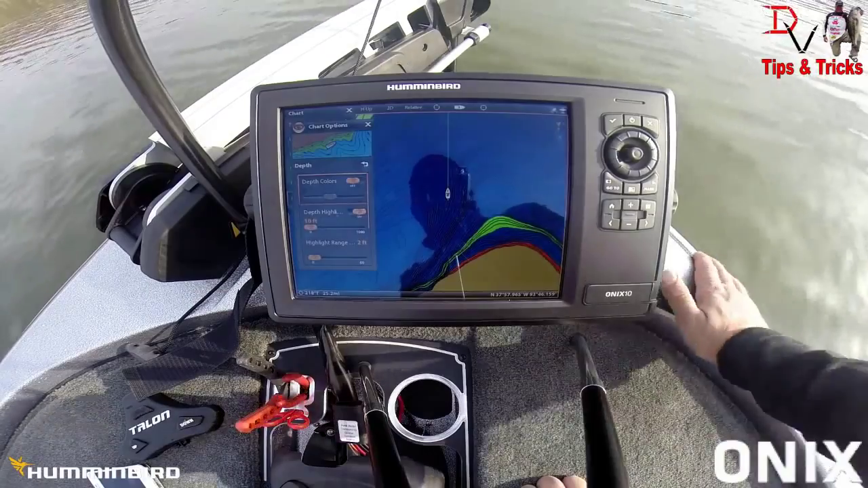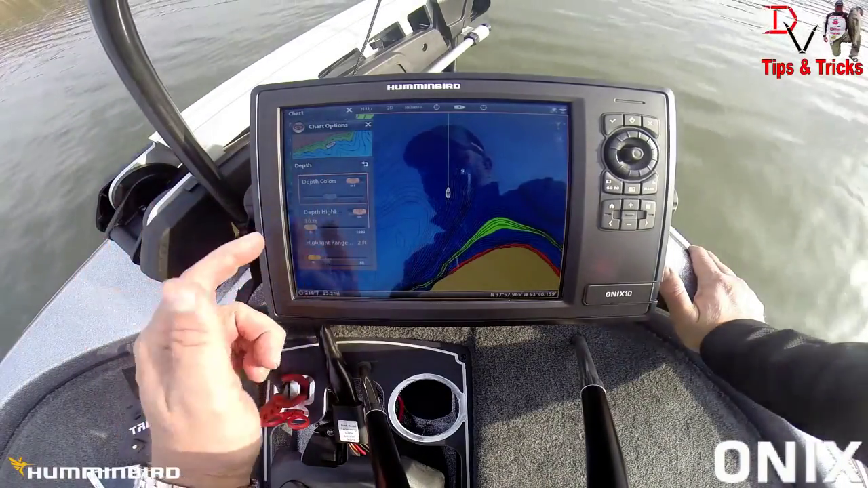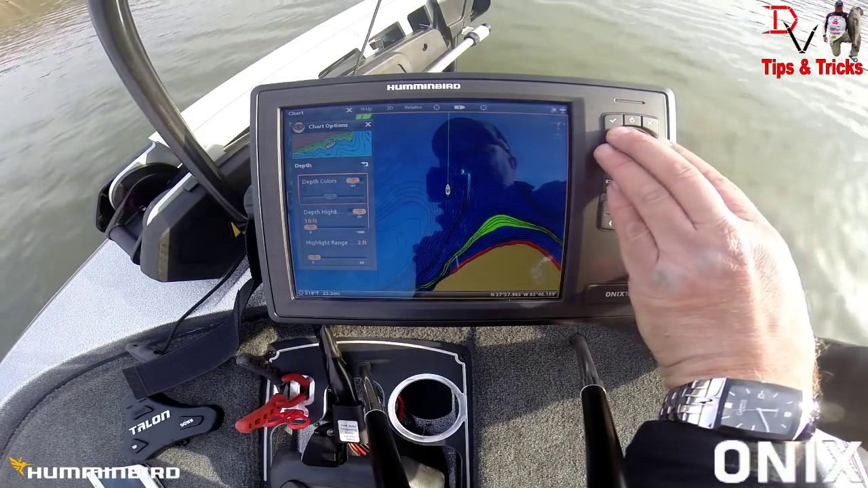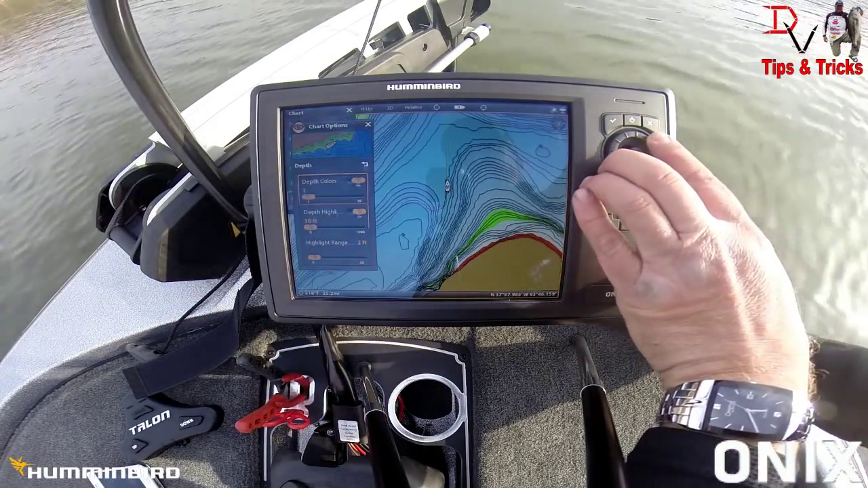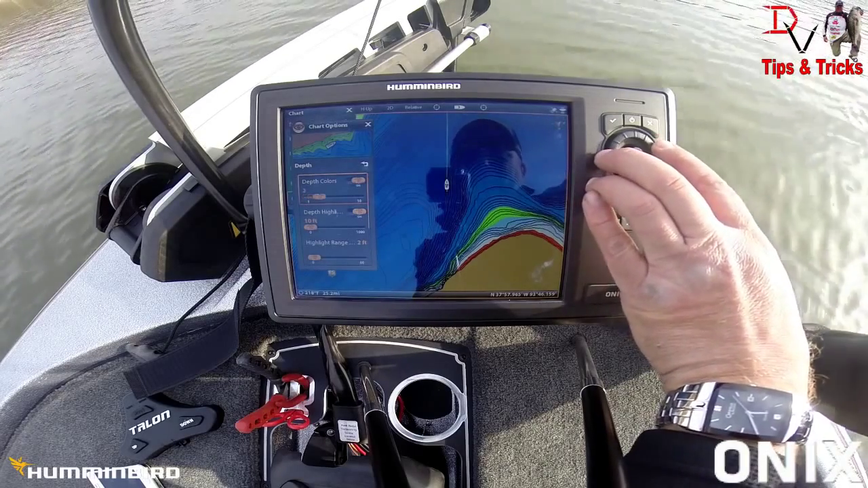We're going to go to our preferences. This is where we can change our Lake Master features, our depth colors, our depth highlight, our depth range. We want to change colors. We're going to put depth colors on. And we're going to take it down to, this is where you can make the deeper water dark.